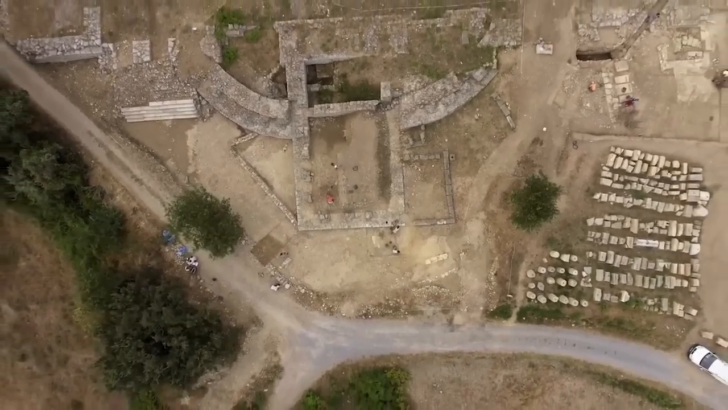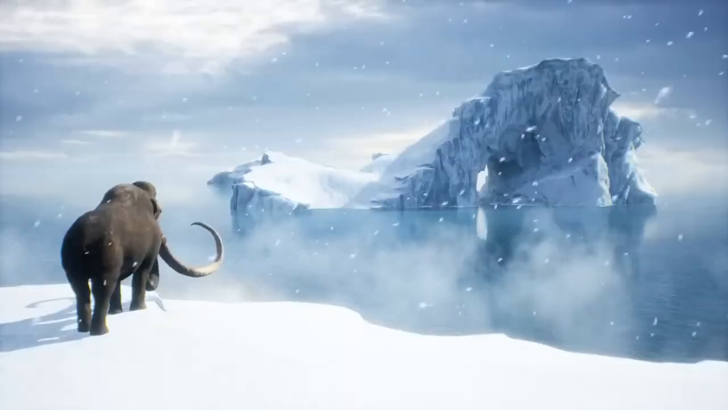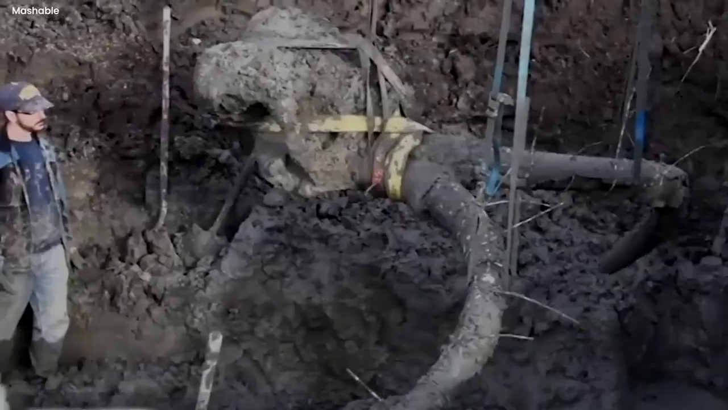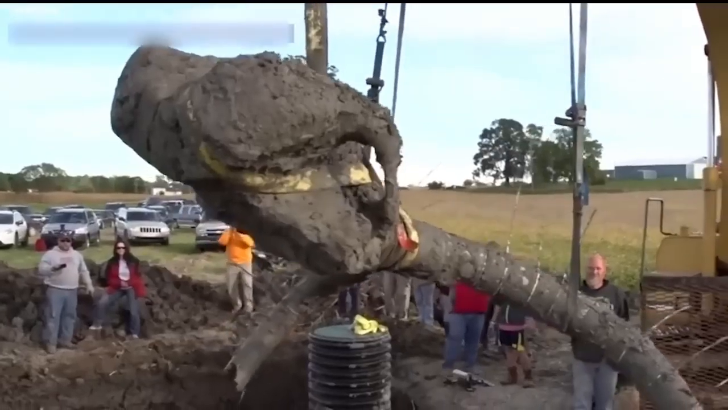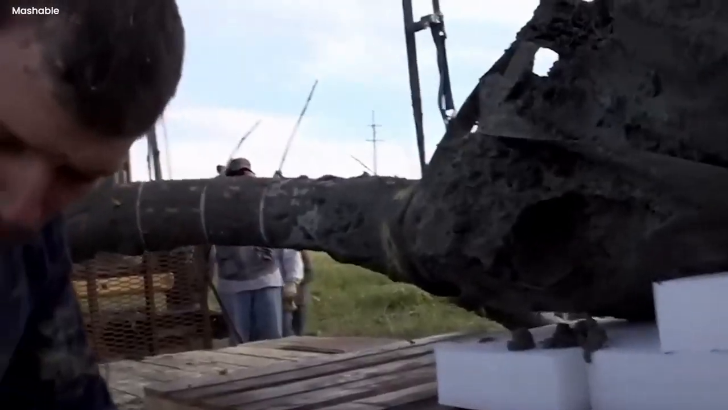Mysterious mammoth skeleton unveiled. In a hidden, dark place, a mysterious video revealed something incredible. A nearly complete mammoth skeleton tucked away from sight, like a challenging puzzle. These bones belong to a massive creature that lived long ago, a male mammoth in its prime. Surprisingly, it had been buried secretly around 15,000 years ago, and no one knew why.